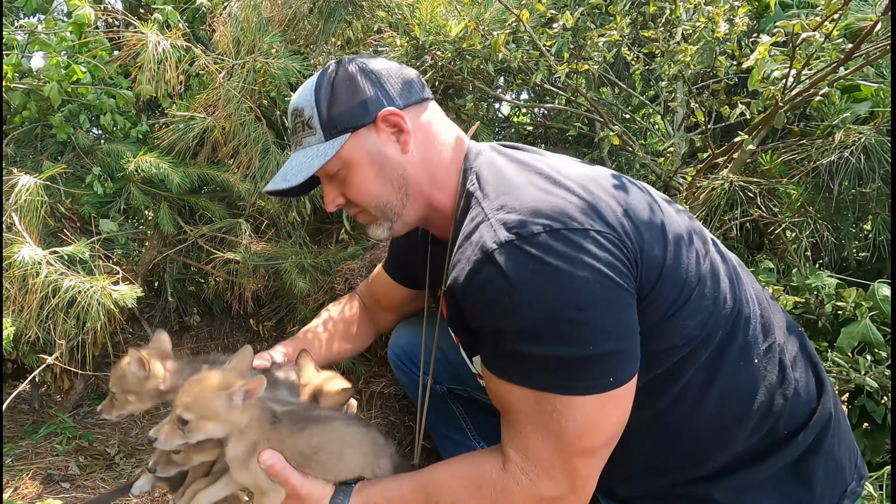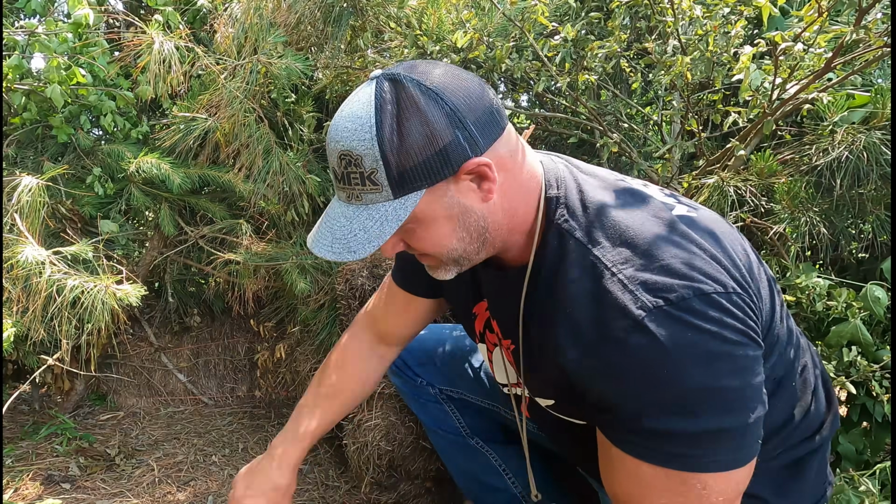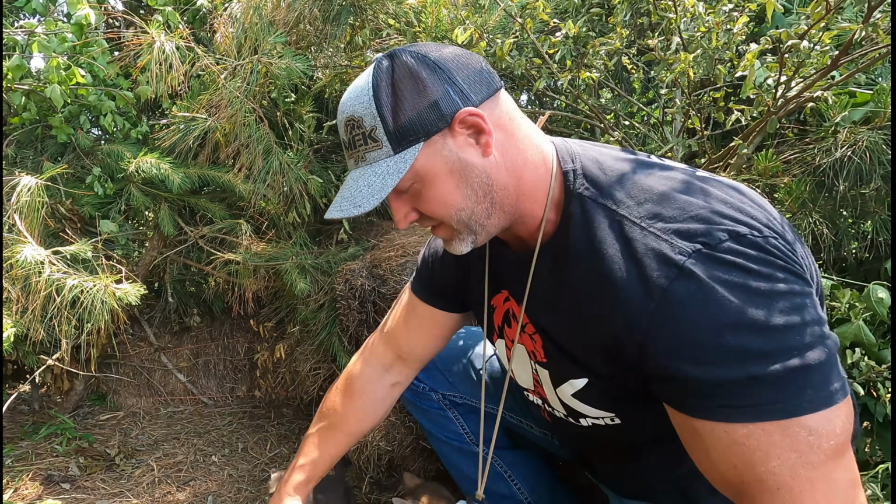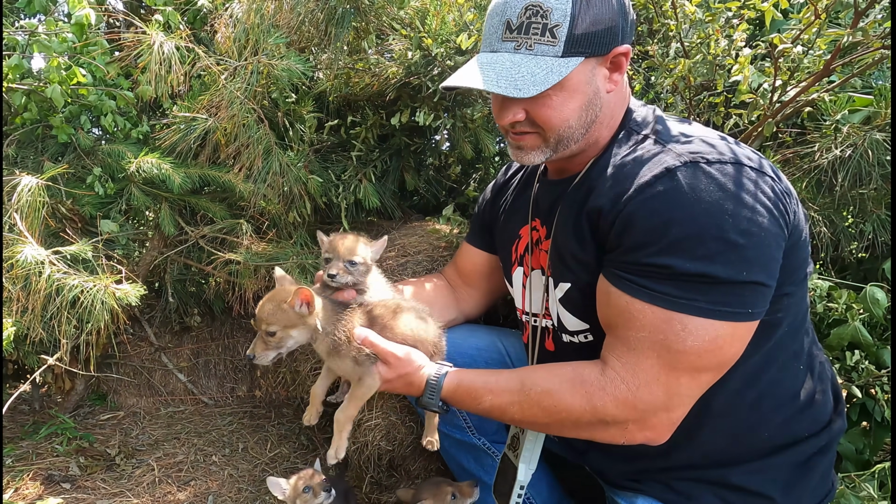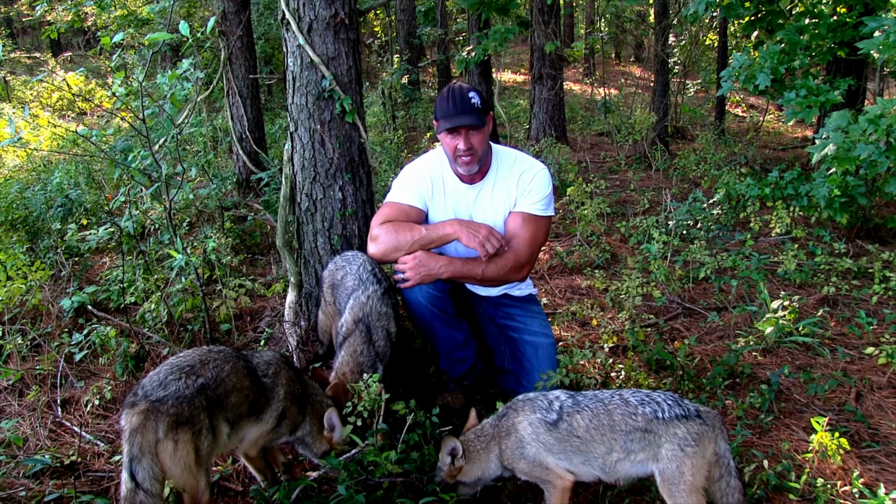As far as the coyotes go, I've raised enough different ones. They've got different personalities, and over the years, I've definitely got favorites. And I would have to say that probably right up there at the top would be the first ones that I ever raised, because that's what got me going in this. And those coyotes would be Boone, Smack, and Rue. Those were my first coyotes. They definitely hold a special place because that got me going.